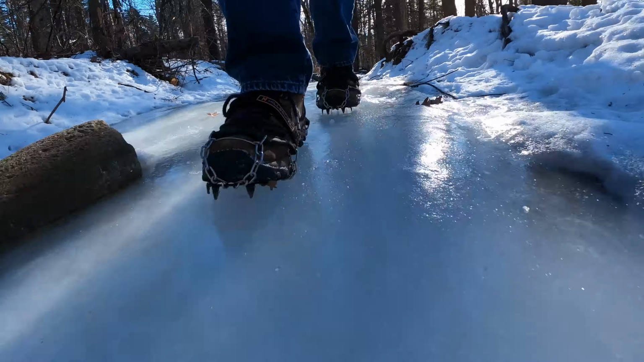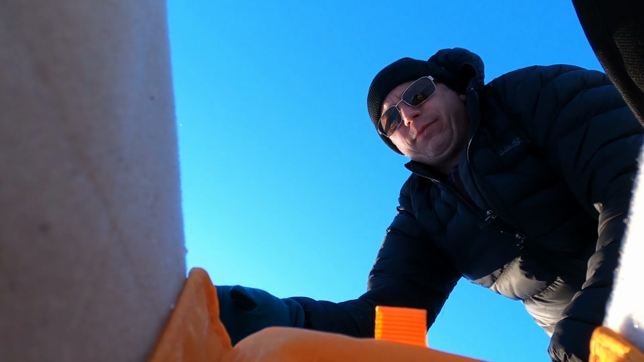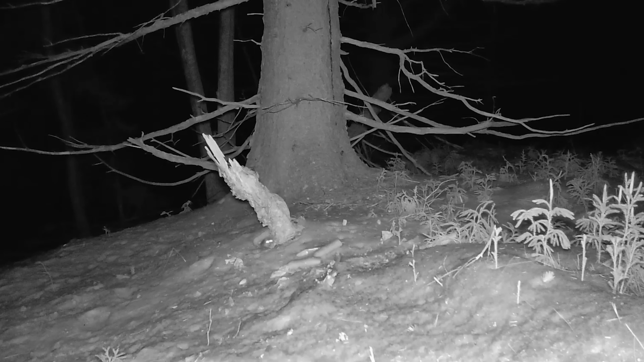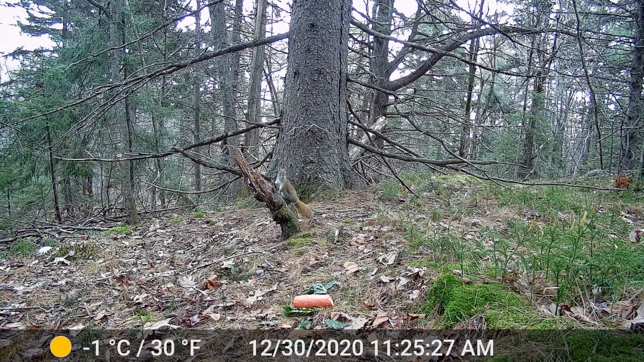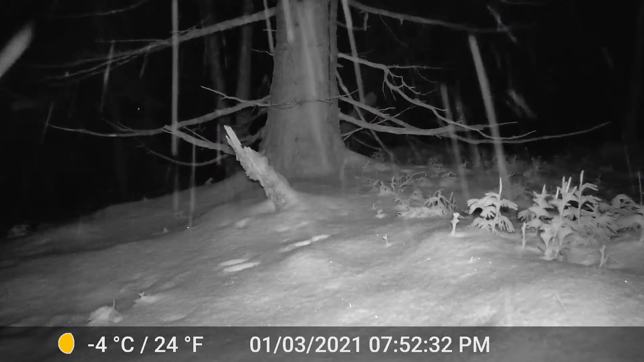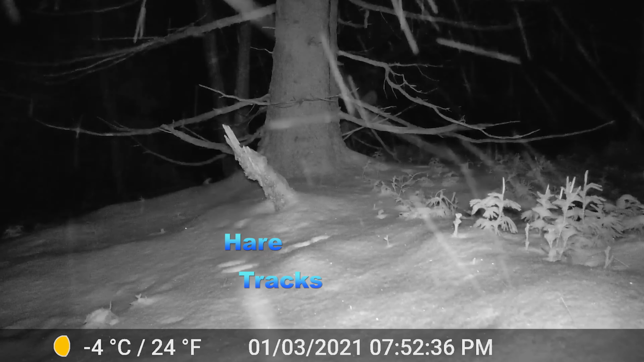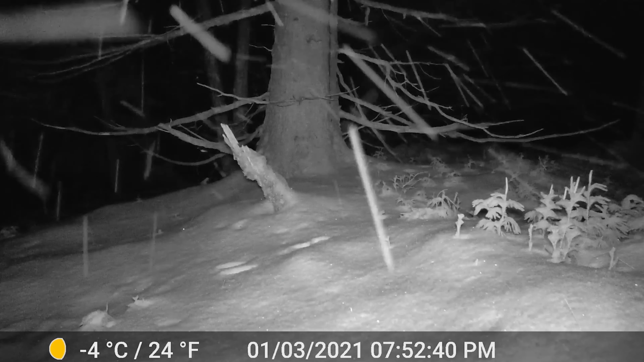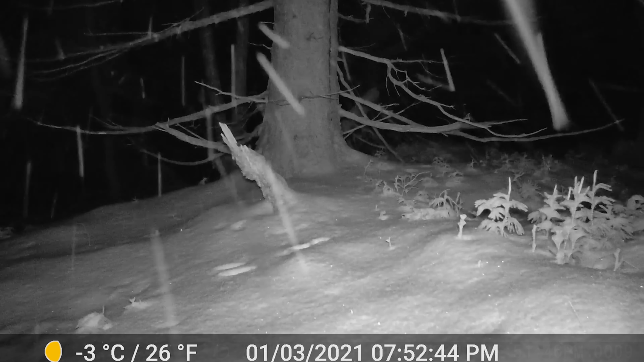For several weeks I checked up on the cameras at least once a week, swapping out SD cards and occasionally moving a couple of the cameras around a bit. Besides white-footed mice, a chickadee, and this red squirrel, nothing notable was captured during the first week after I set up the cameras. A few days later, however, the camera was triggered by my quarry because these are fresh snowshoe hare tracks that I confirmed on site, suggesting the hare quickly bounded out of view before the camera started rolling.